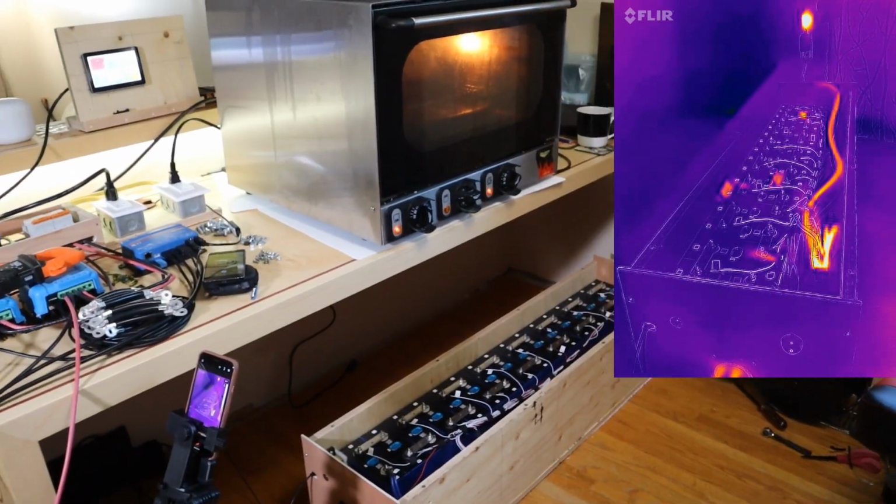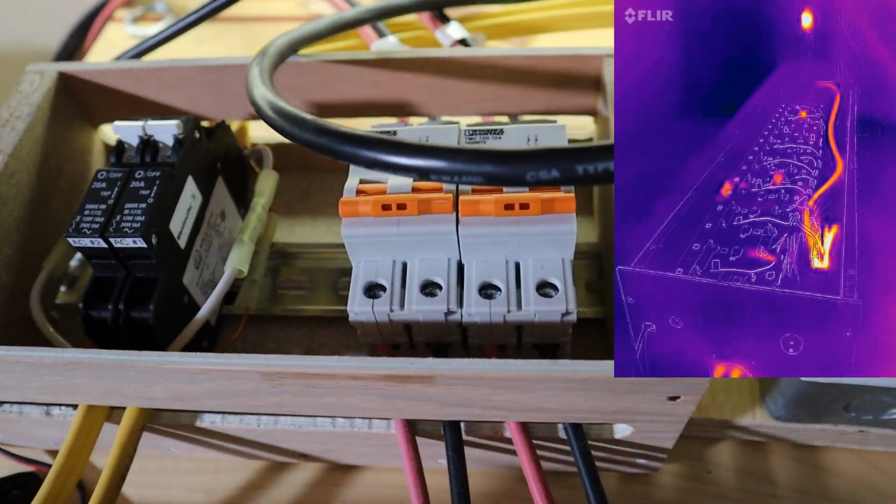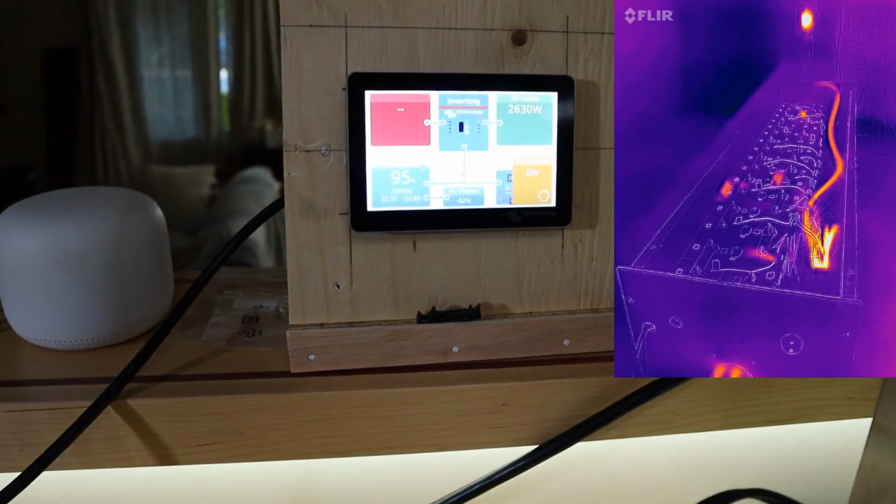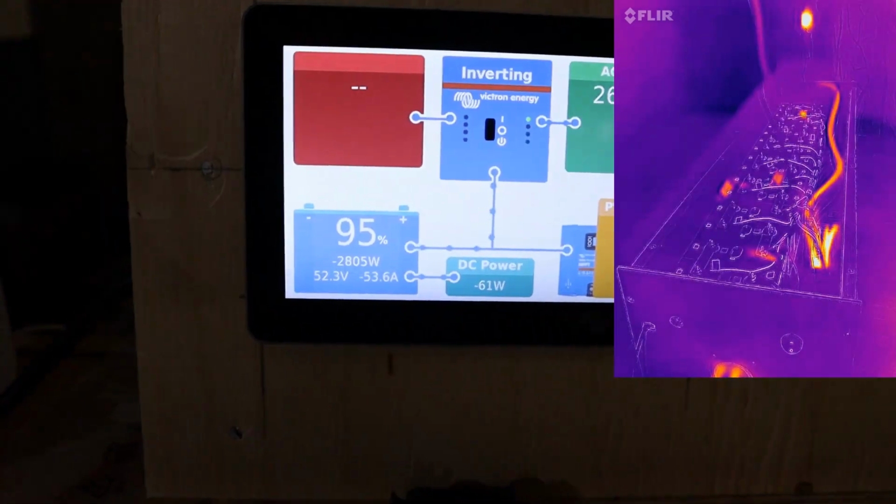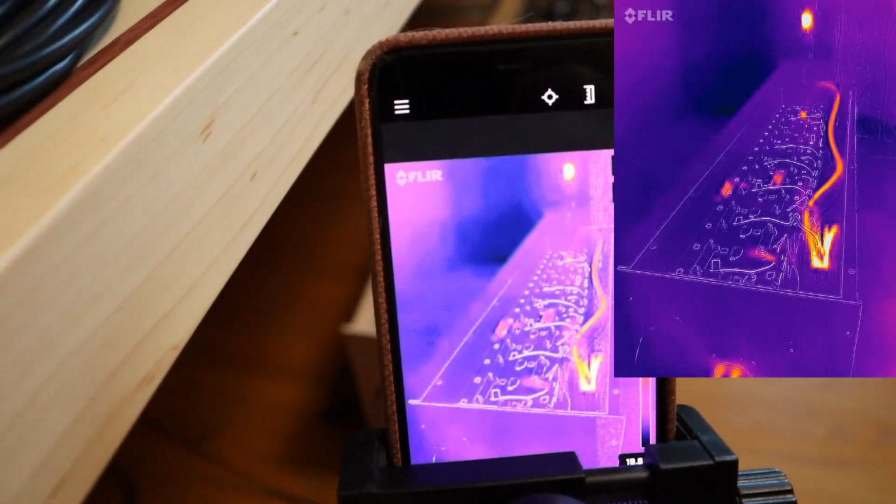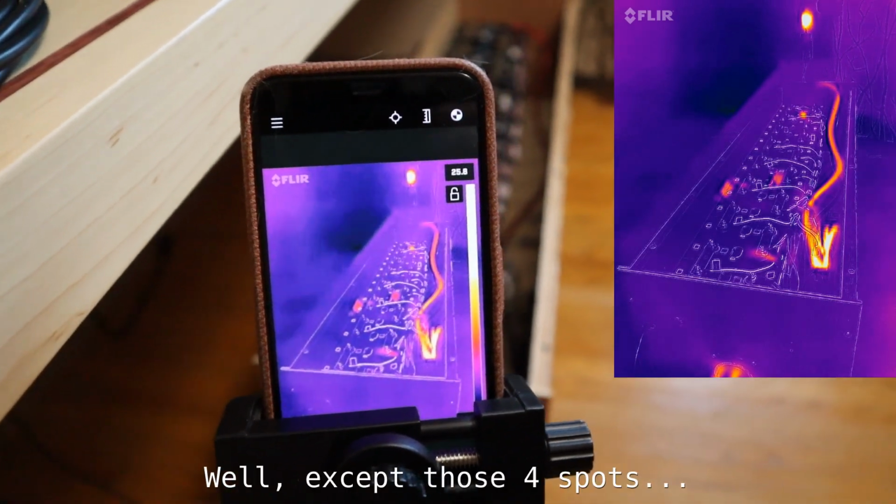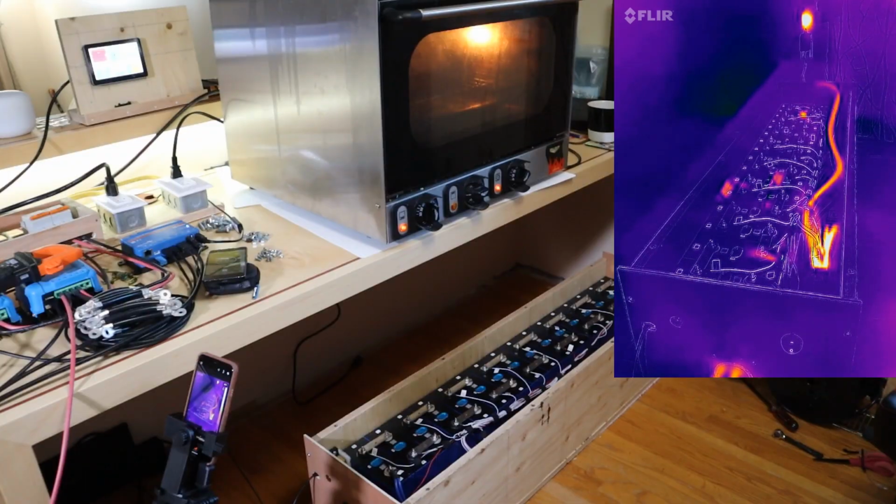Oh, I should mention, during this test, the solar panels are off. You can see there's 0 watts coming in from the PV. Still pulling 53.8 amps. 3 minutes left. BMS is getting a bit toasty, but the bus bars are totally chill and cool. This is making me realize just how useful of a tool this infrared camera is going to be down the road, to be able to identify if any of the connections are not good.